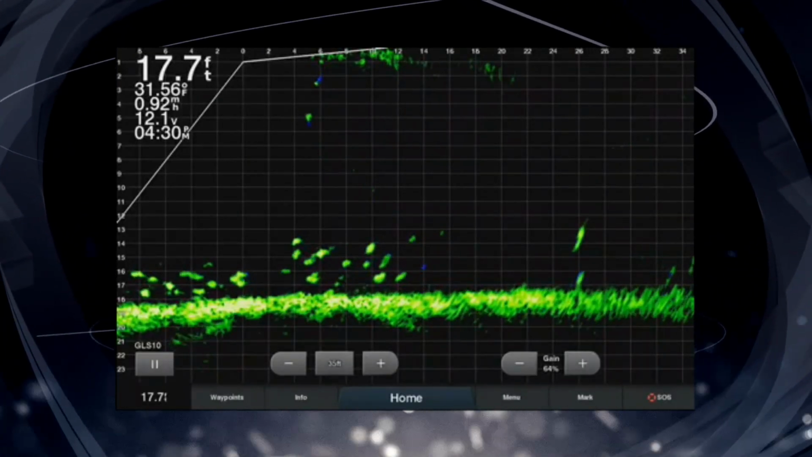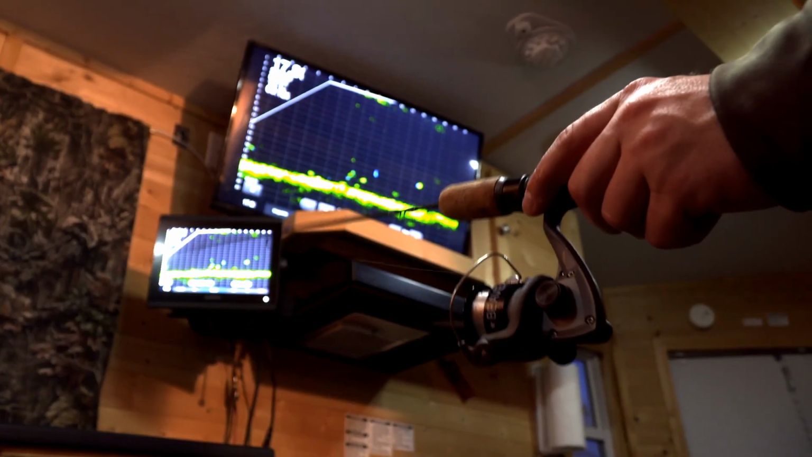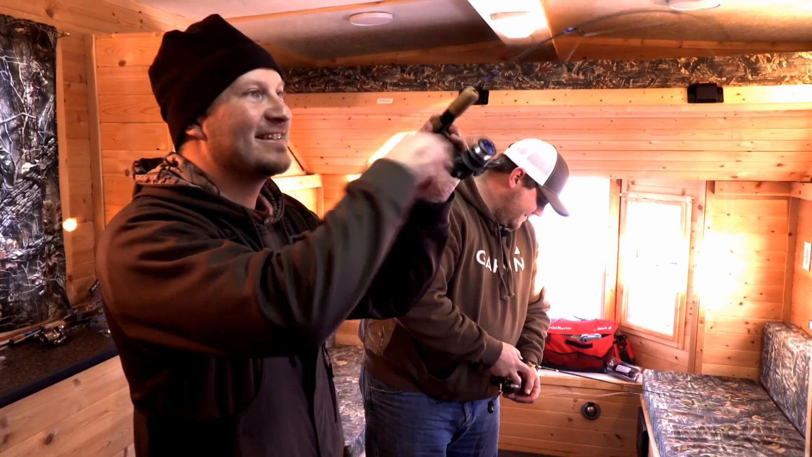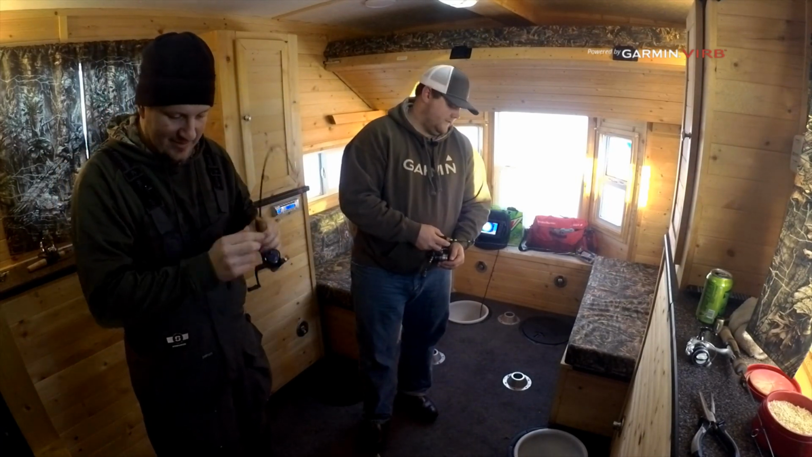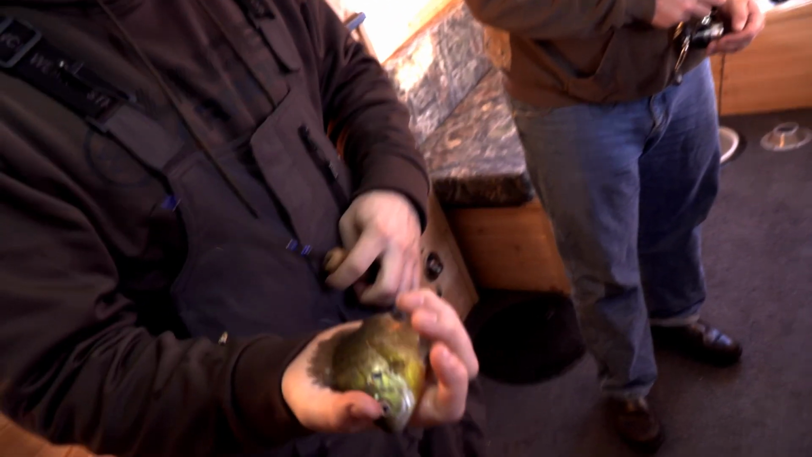With Live Scope, it gives you so much more clarity than even Panoptix gave you. We've been seeing some northerns come through the house. You can see their tail paddling as they go by. You can pick out individual fish, and it's true to scale. So if you see a fish that's a foot long on the screen, that fish is a foot long. Live Scope is really the latest cutting edge thing right now, and having it in a fish house is pretty cool.